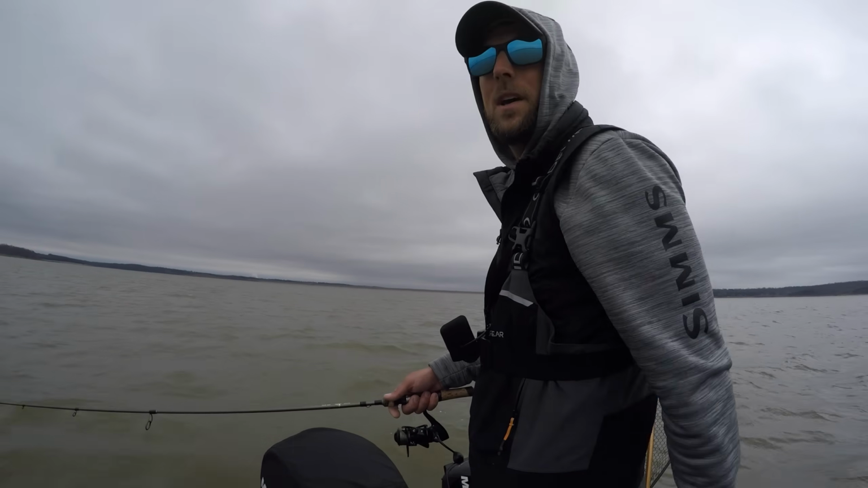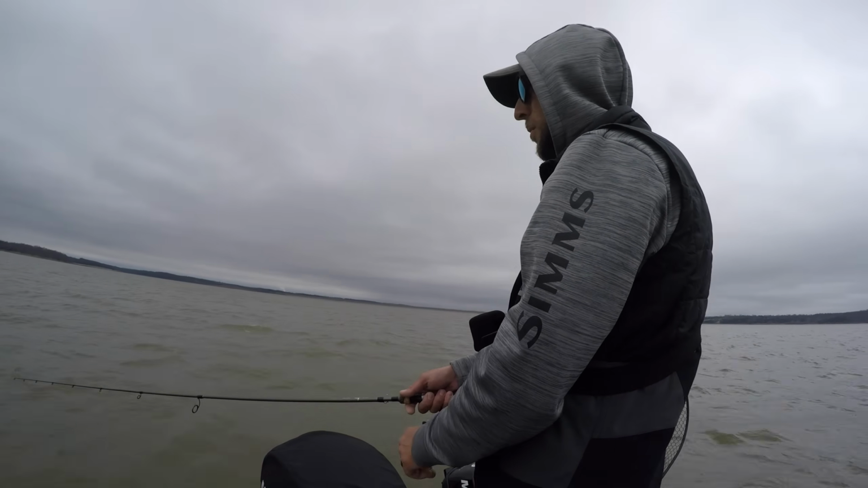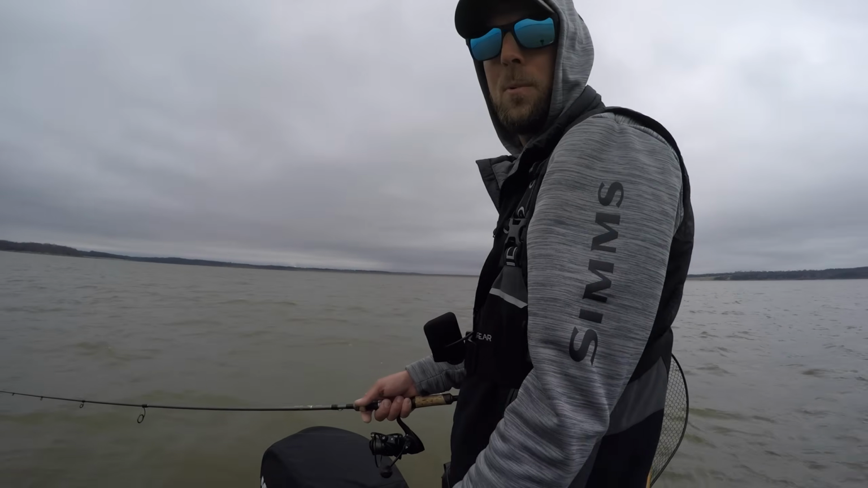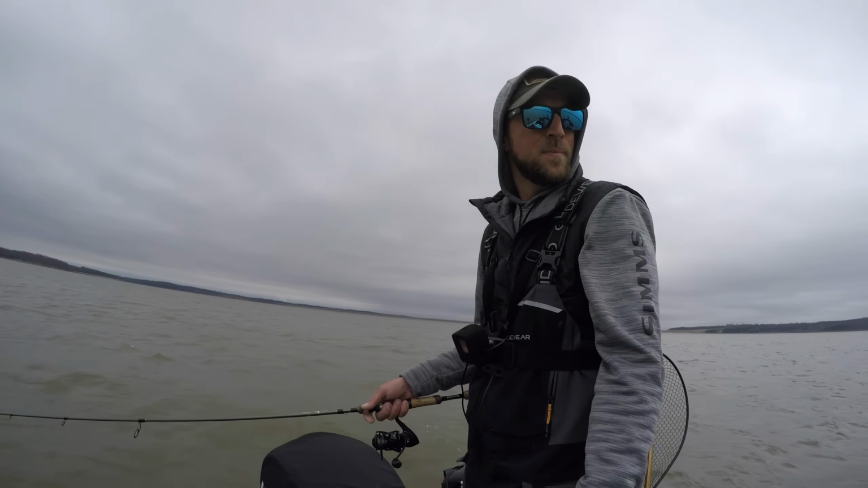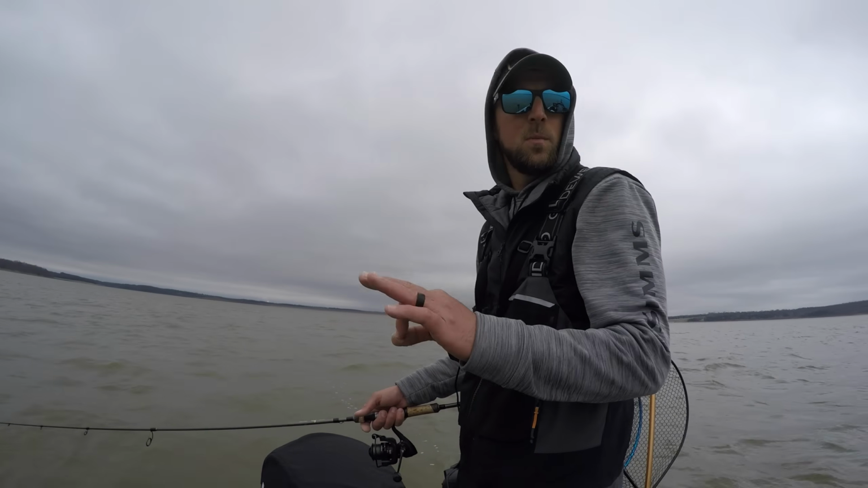I know the bigger ones are out here. This morning, the closer we got to the structure, the more little white bass we were catching. I want big wipers. We caught some seriously big ones this morning. So we'll just see what happens, but once we get on them here just perfect, it should be really fun.